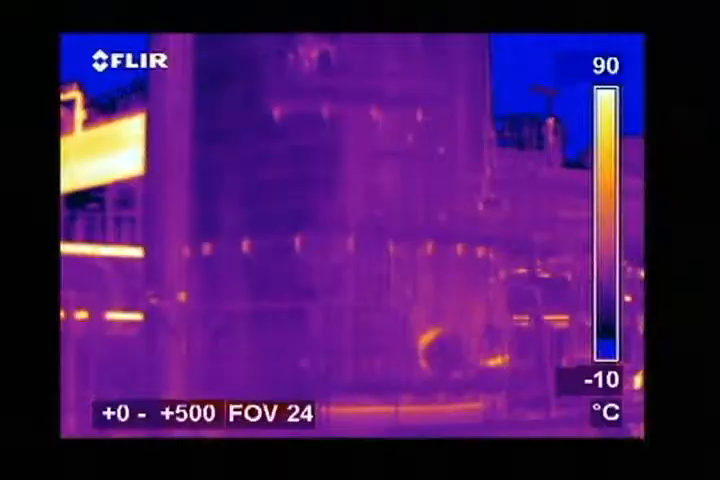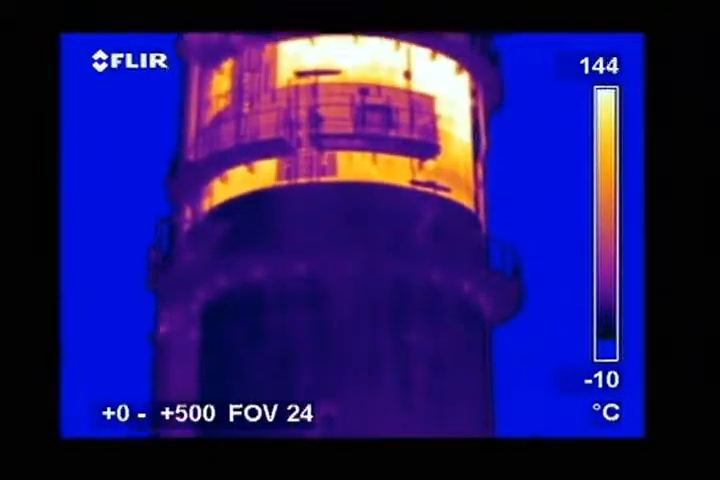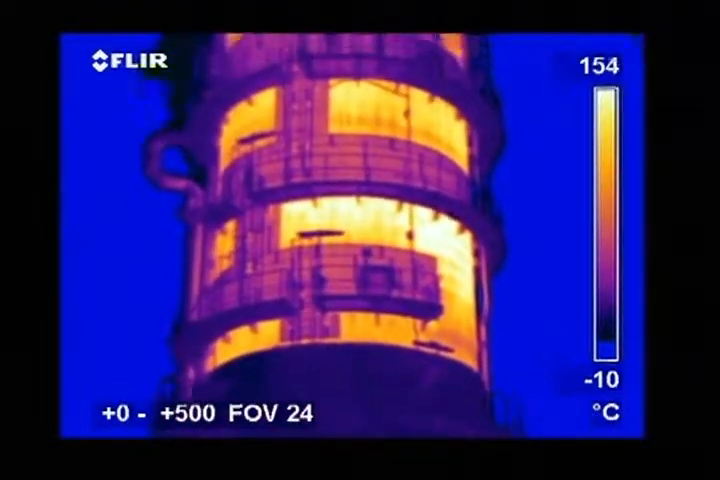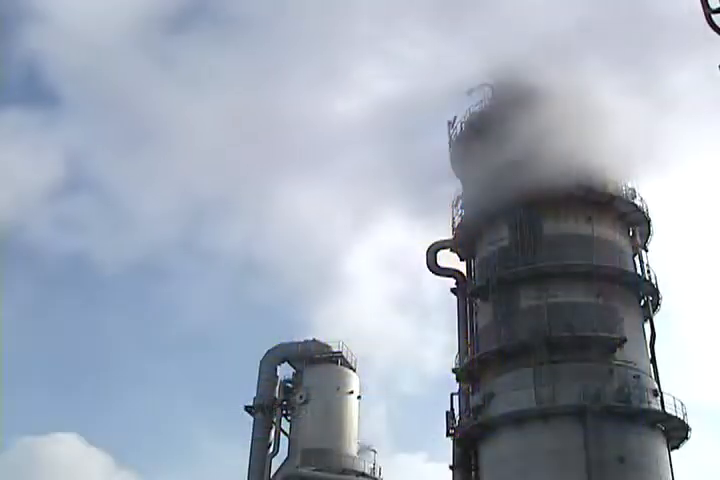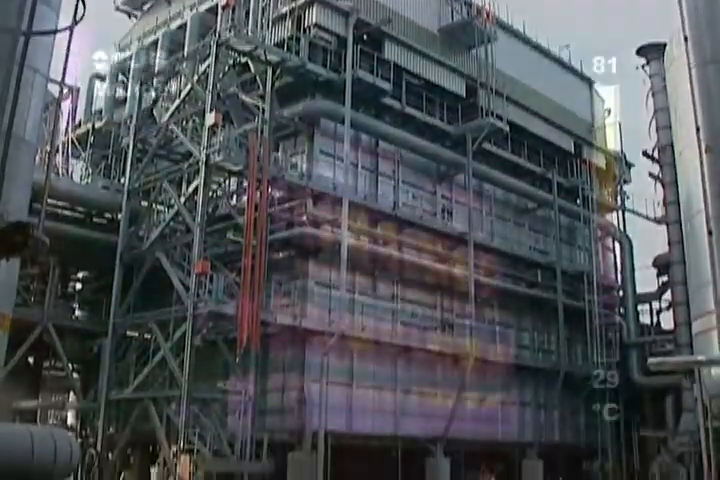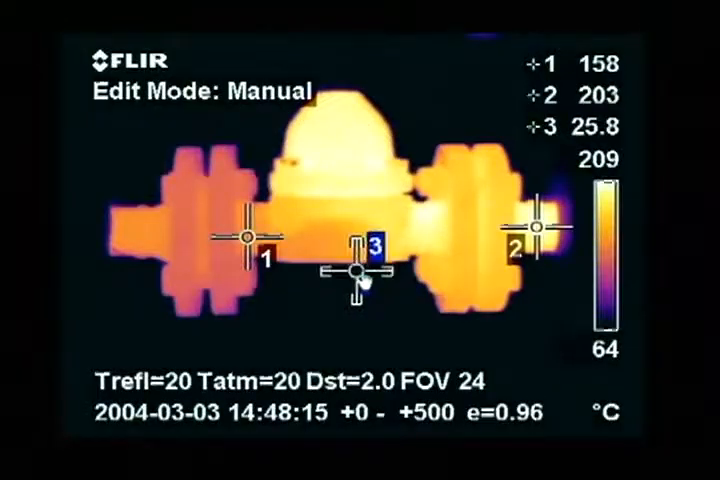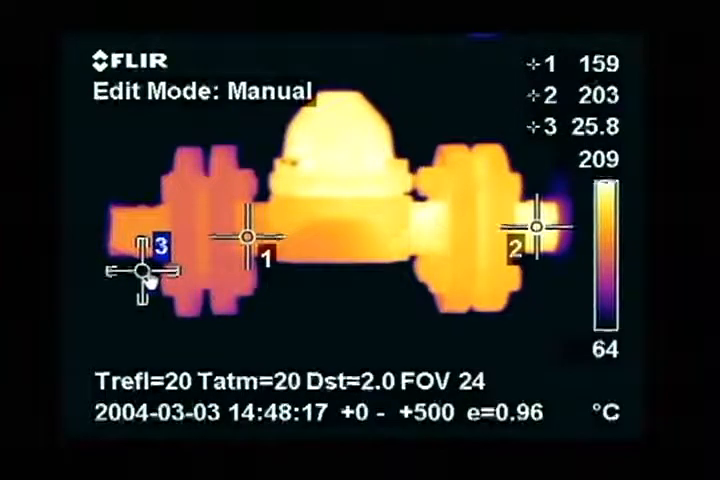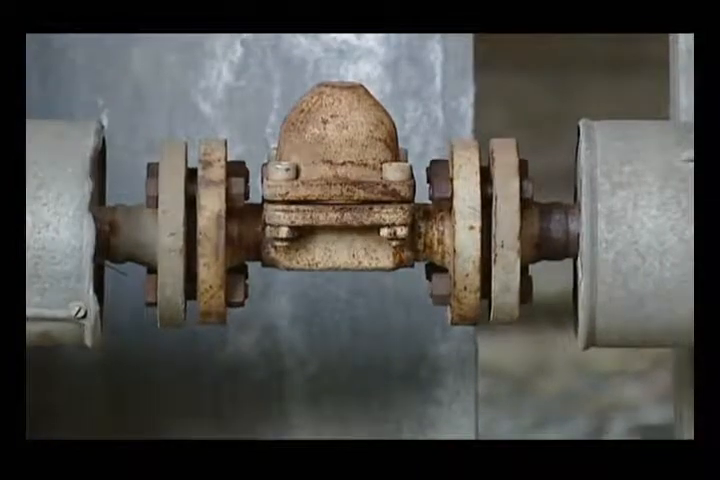FLIR Systems thermal imaging cameras are also widely used for inspecting cracker installations. Many pipes and tubes in a cracker are insulated with heat-resistant refractory stone. Thermal imaging can easily see if the insulation is still intact. Steam traps are also subject to thermal inspections. Potential problems will clearly show up in the thermal image.